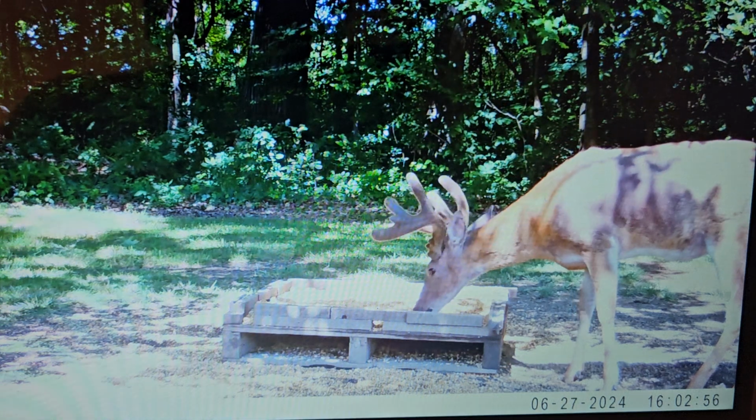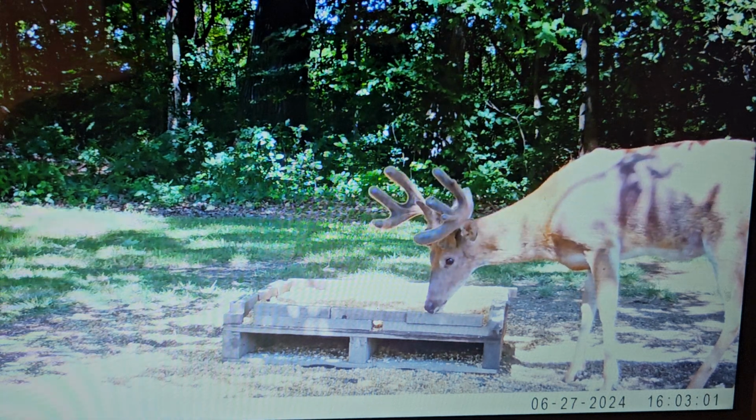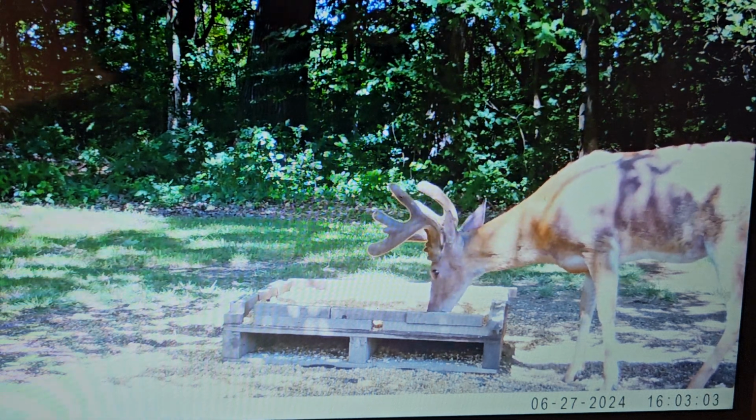Sun's shining on him. He's putting on some weight too. Been eating really good.